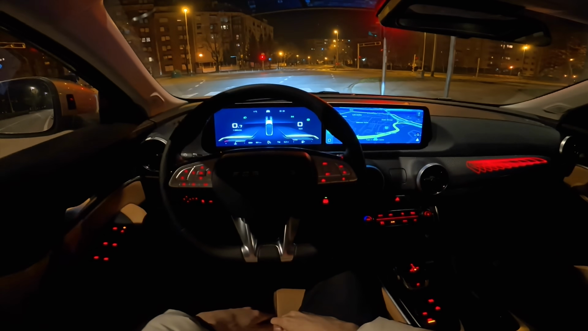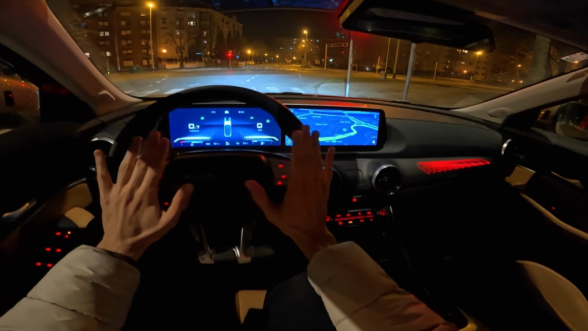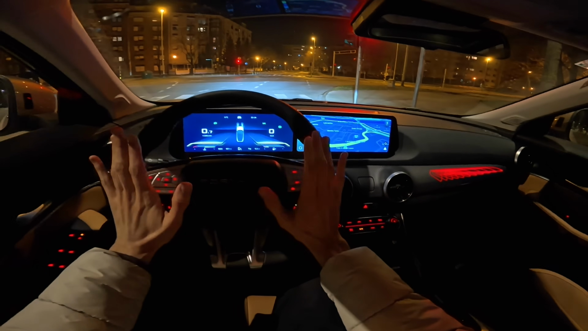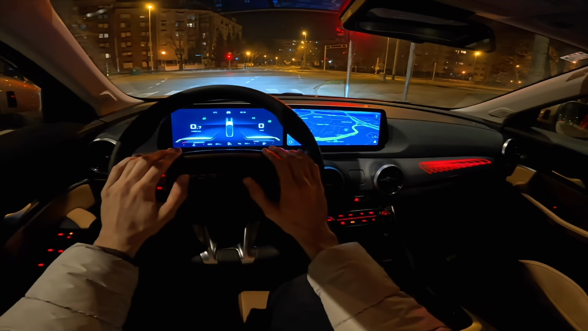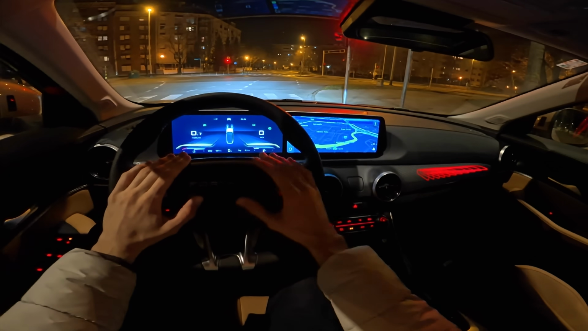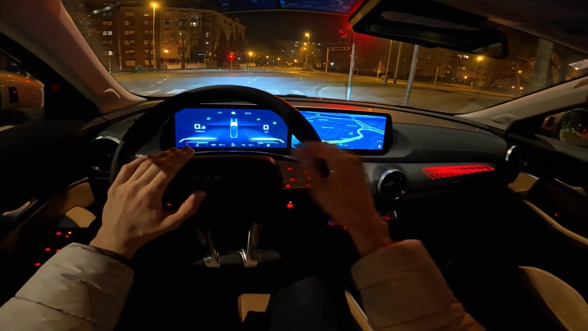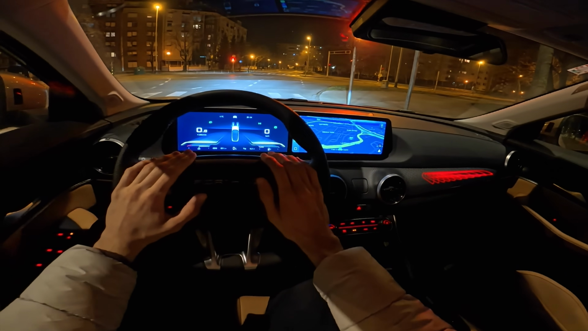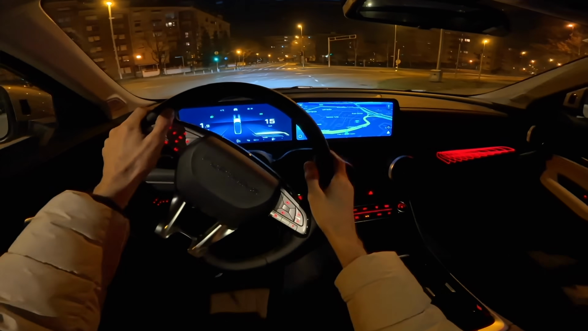Now, I loved this car last year, and the selling point was the price and the very spacious and practical SUV, especially for families. So we have plenty of space inside, back and forward, front and rear, and in the cargo room. And I really enjoy big SUVs, but